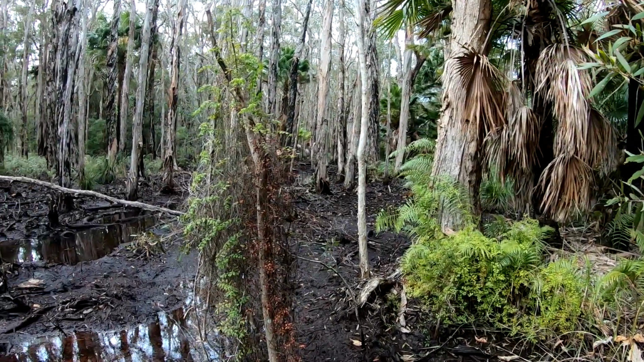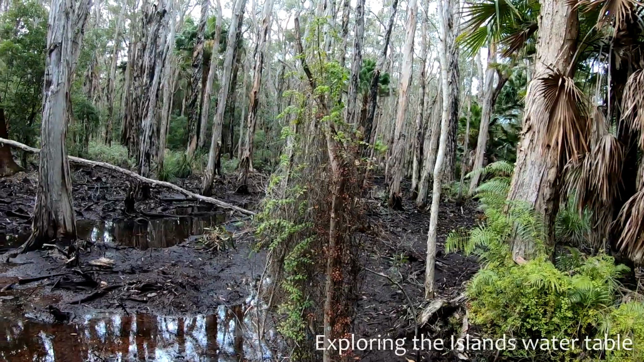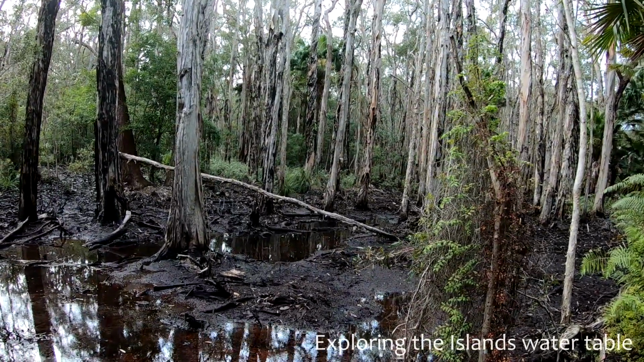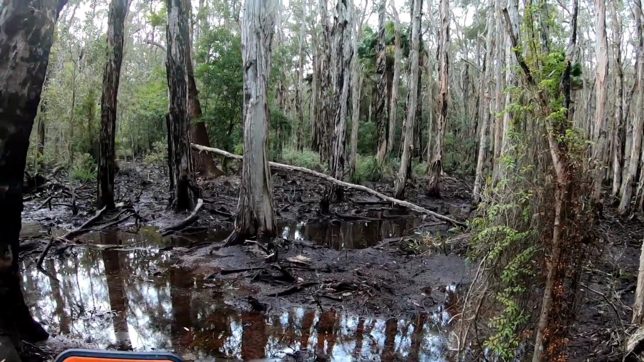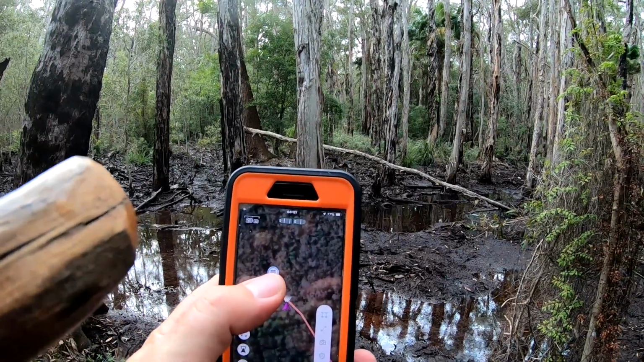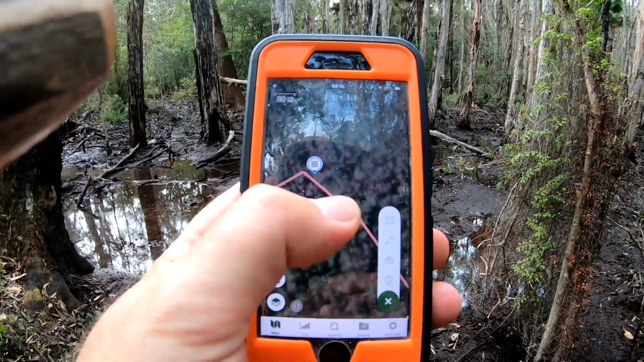This is the area that I thought there might be water. This is about 17 meters above sea level. So I've got a mark on the map there, sort of where I was going to start from, but come in this direction.